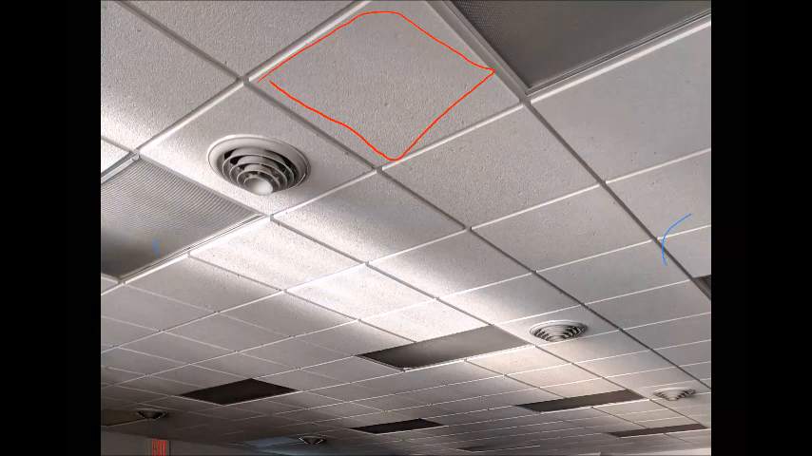Smells and bells, I'm going to slow my roll a little bit. If it's a working fire, I'm ripping this entire grid system down and getting it out of the way. If we're smells and bells, multiple alarms, maybe a bad ballast, I want to make sure I don't have anything burning above me. I'm going to take my hook, pop the tile, move it over to the left, move it to the right, whatever it is I need to do.